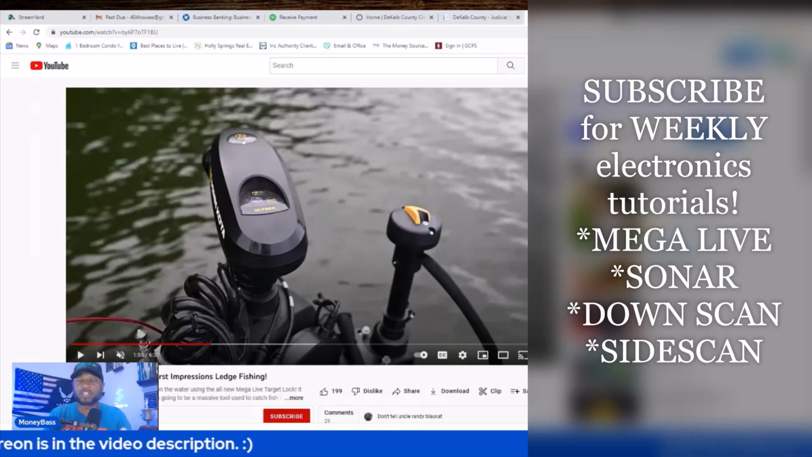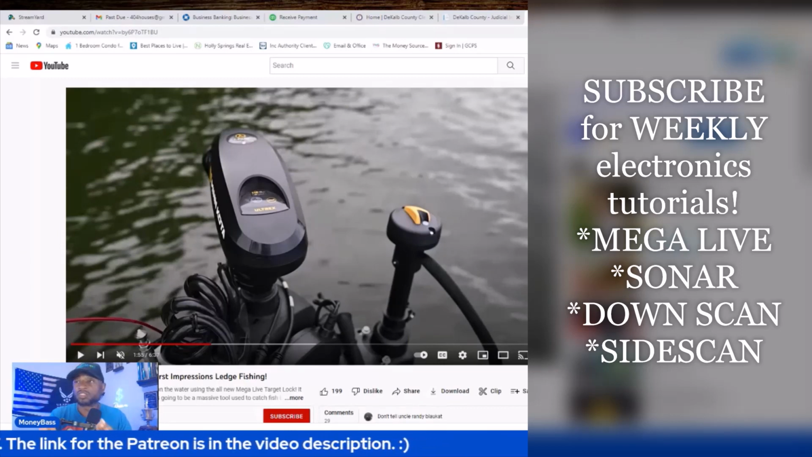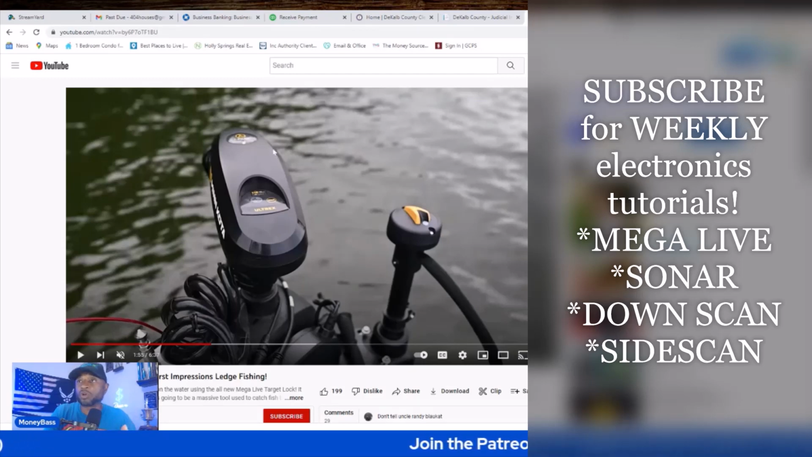So as you guys know, there are other things that you can use as far as connecting your Mega Live transducer to that will allow you to control it independently. But the thing that those do not do is they do not sync with the trolling motor itself. So with this feature, what you will be able to do is when you're using the actual foot pedal from the trolling motor, and hopefully you guys can see the mouse on the screen.